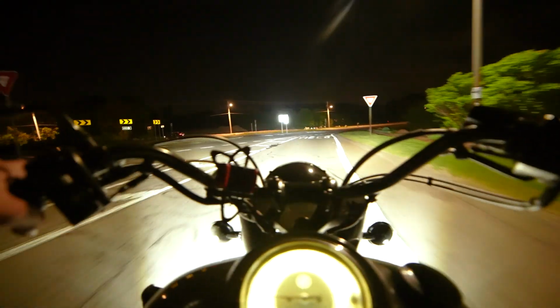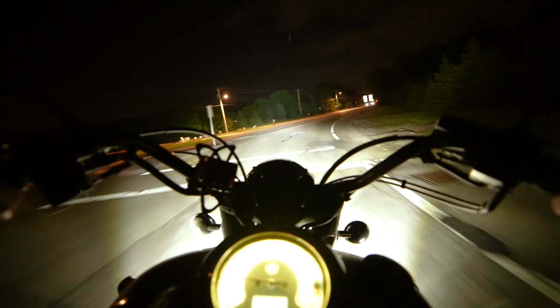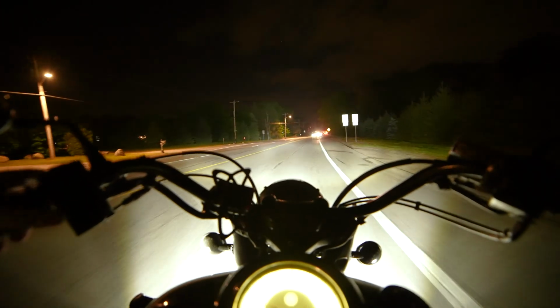Alright, good old-fashioned rotary that no one over here knows how to drive. Doesn't help that there's a rotary next to a casino. Oh, I smell somebody hitting the ganja.